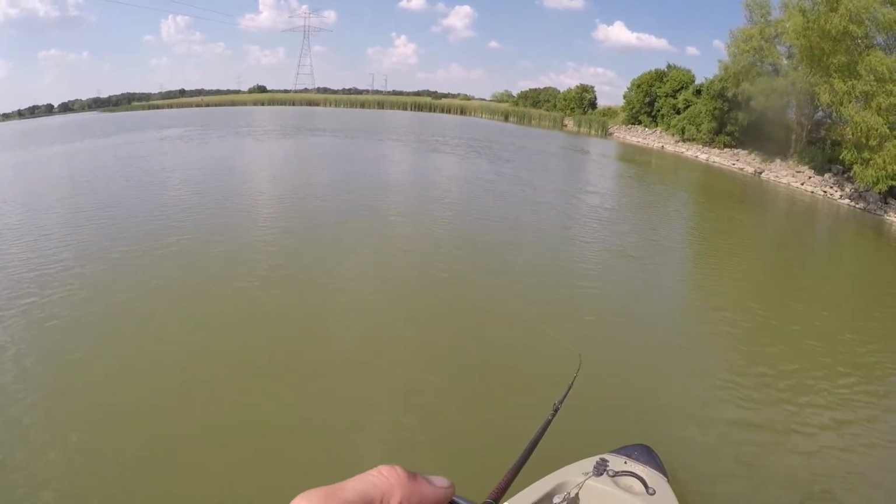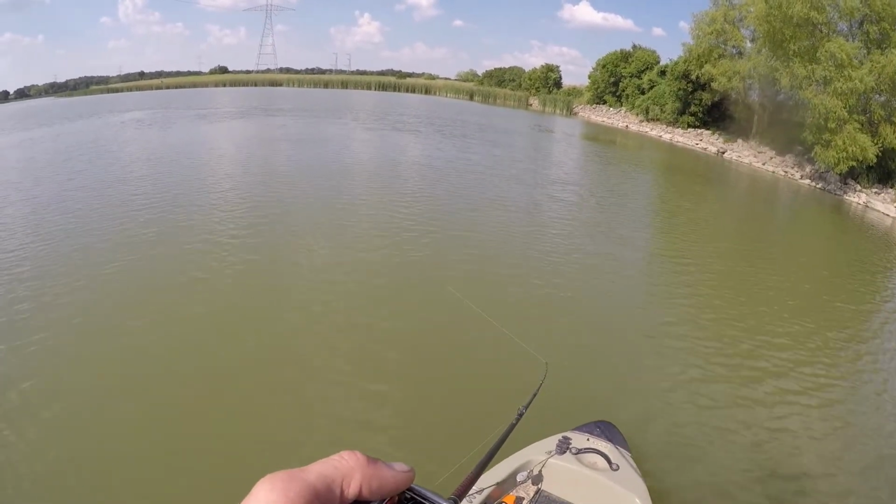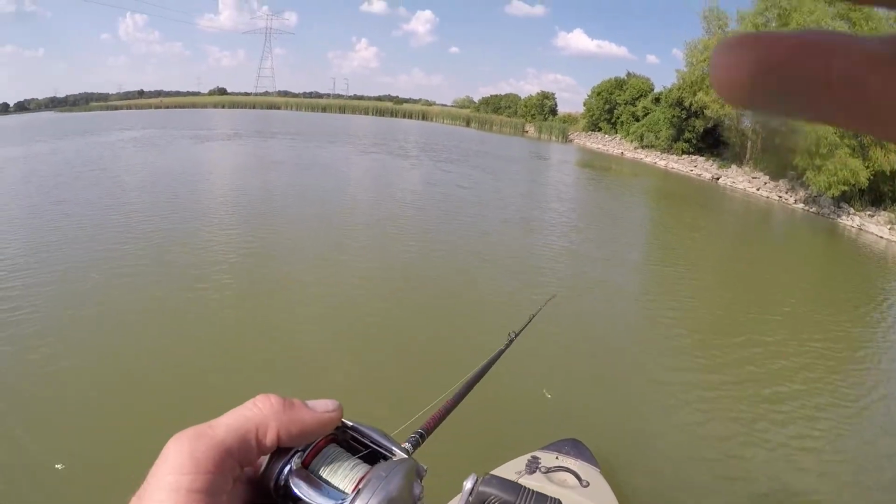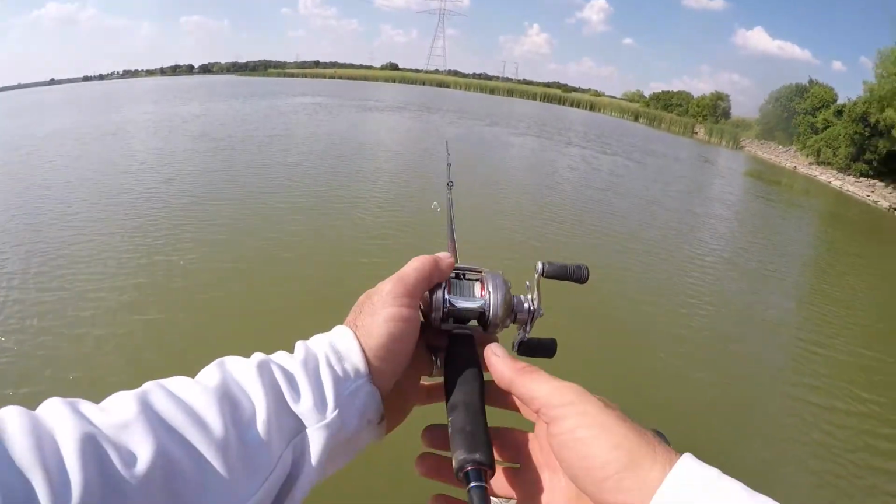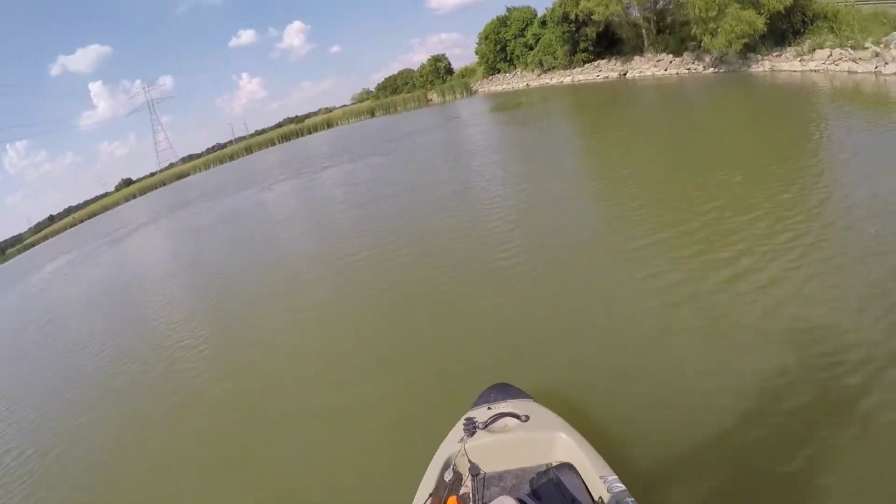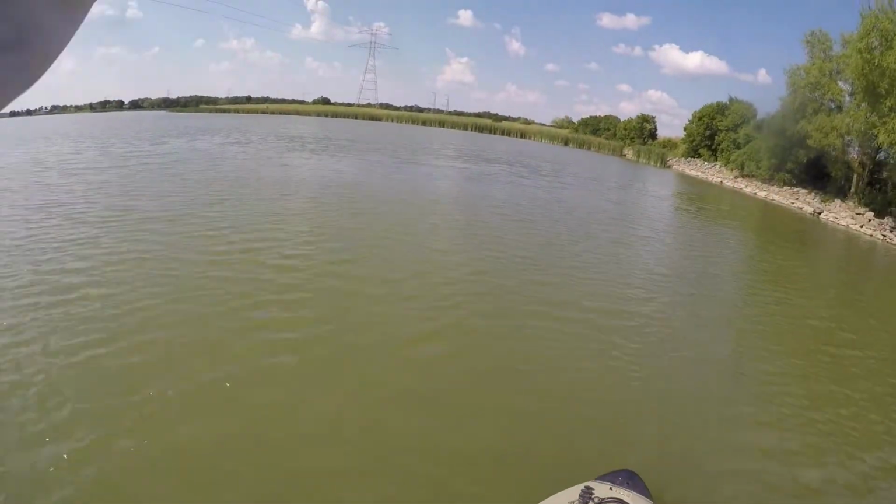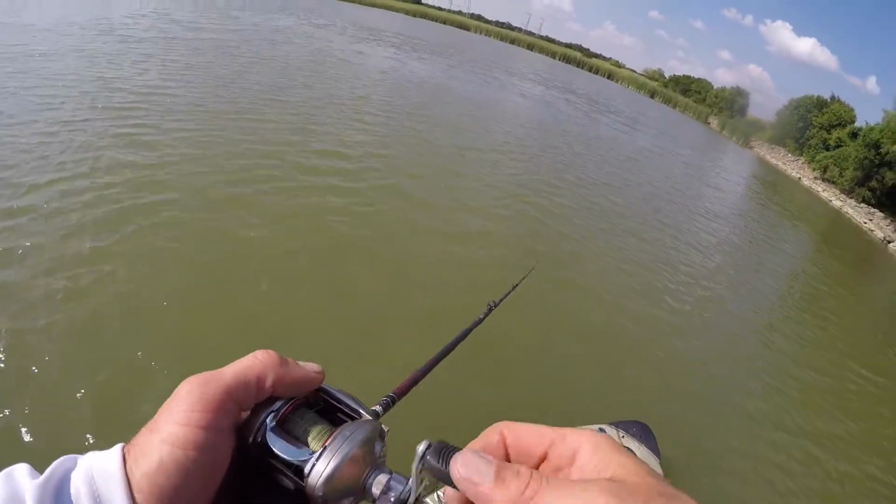And that's a fast swimming turtle out there. Still got 40% battery. And of course I tip it with a little bit of that Power Bait Crappie Bites.